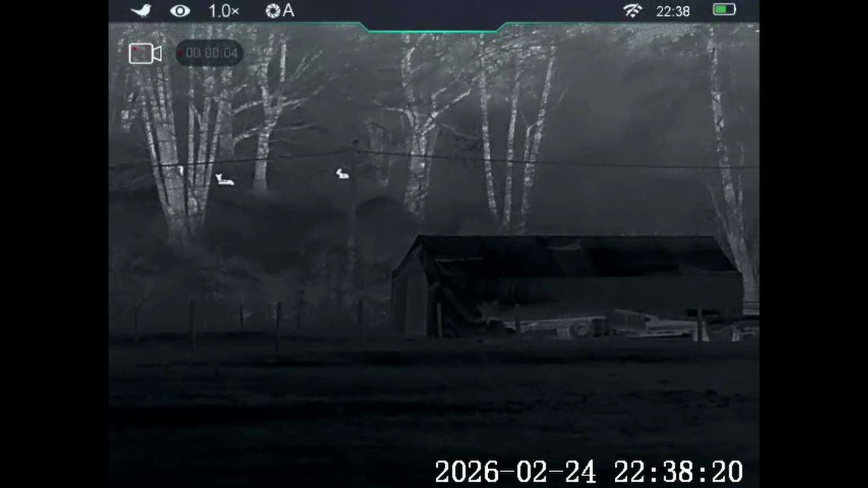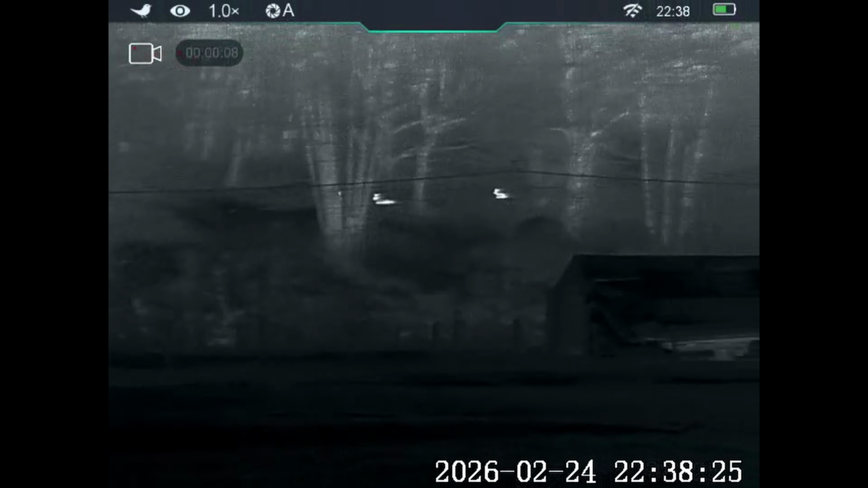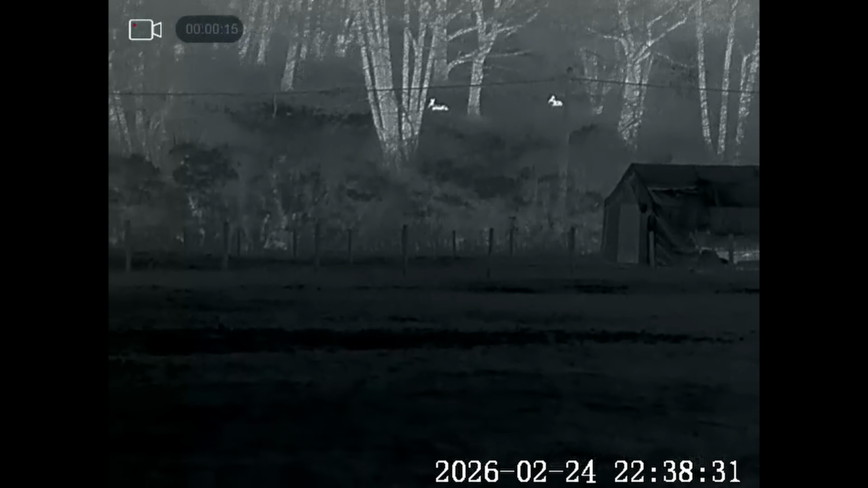We have 3 roe deer lying up on the bankside, and those actually look like the 3 roe deer that we saw on the first night. They are still hanging around here, and why not? It's a good food source for them and plenty of places to lie up.